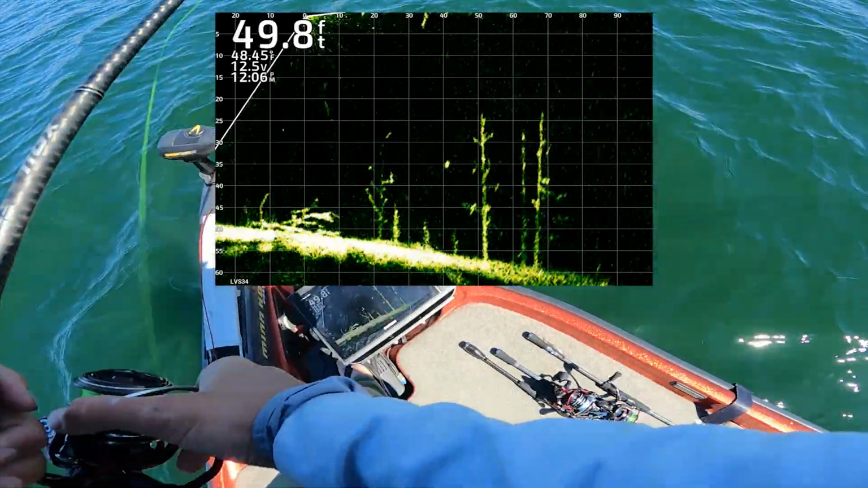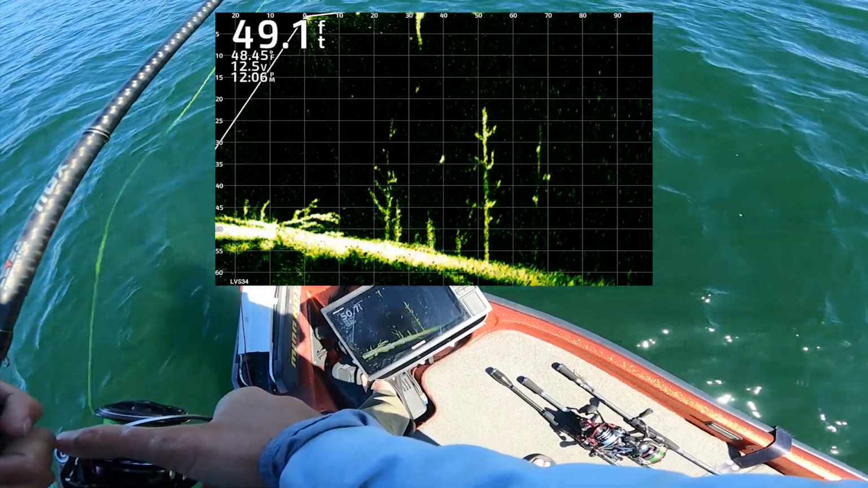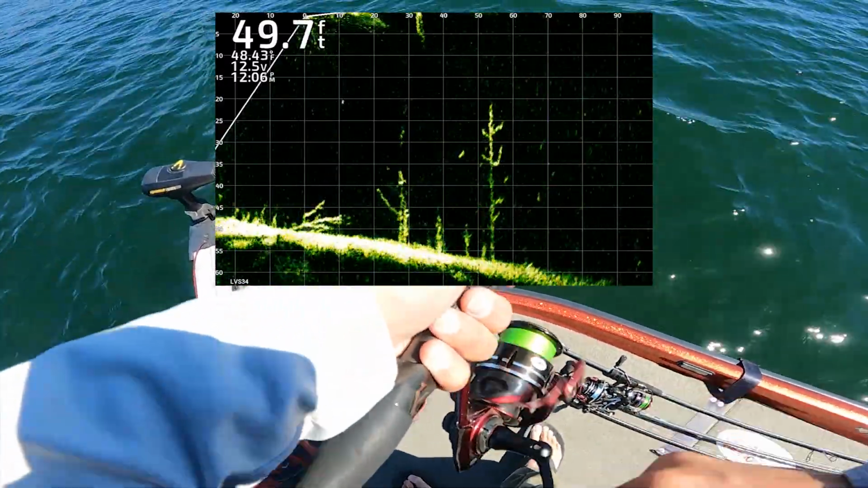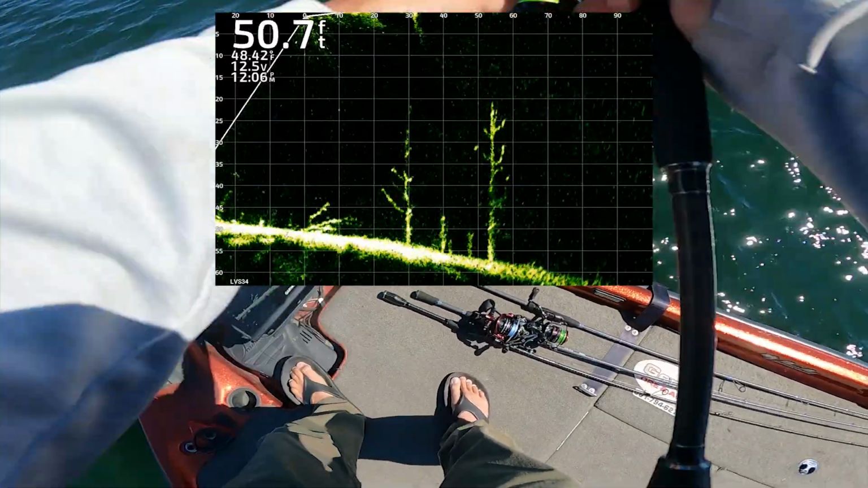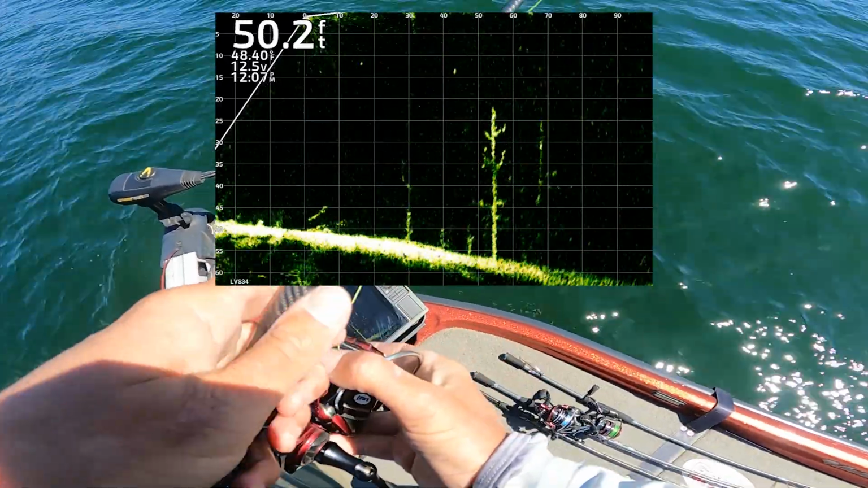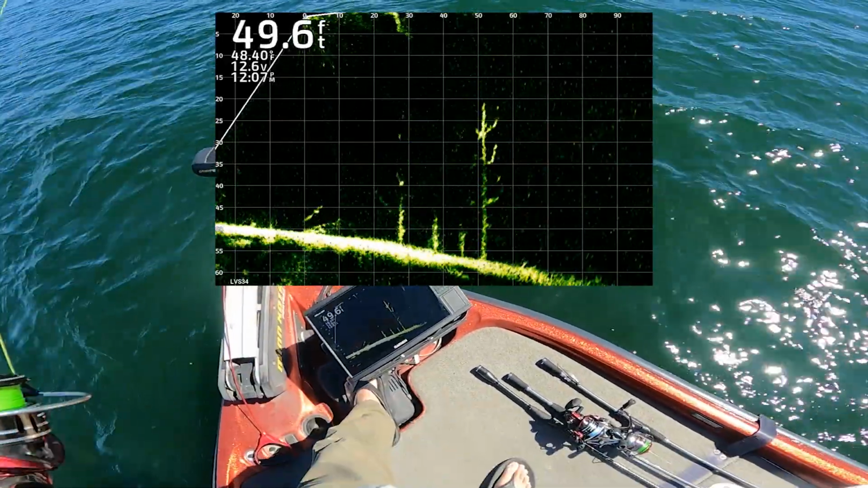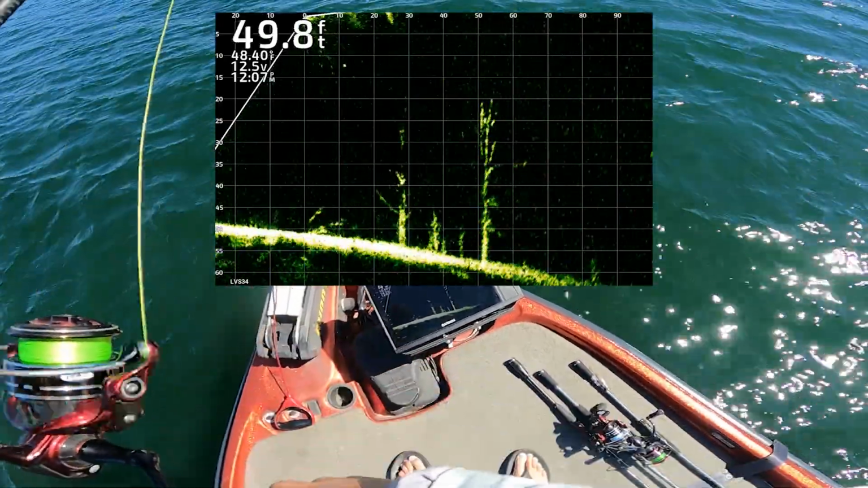That stupid. Come on up out of that tree.